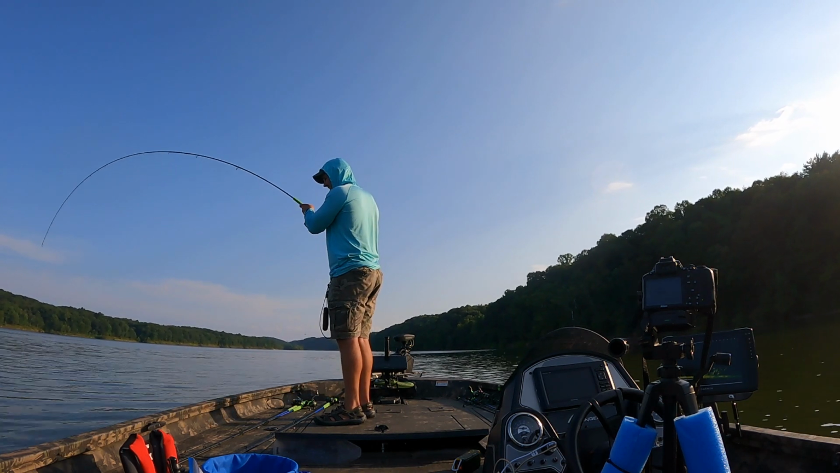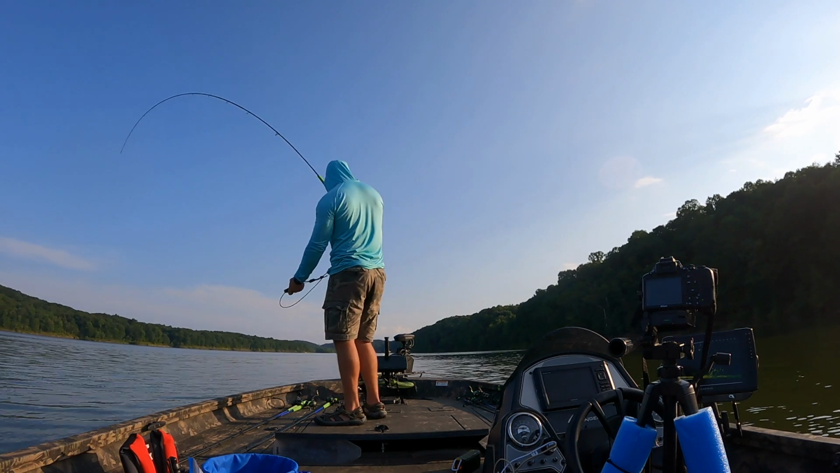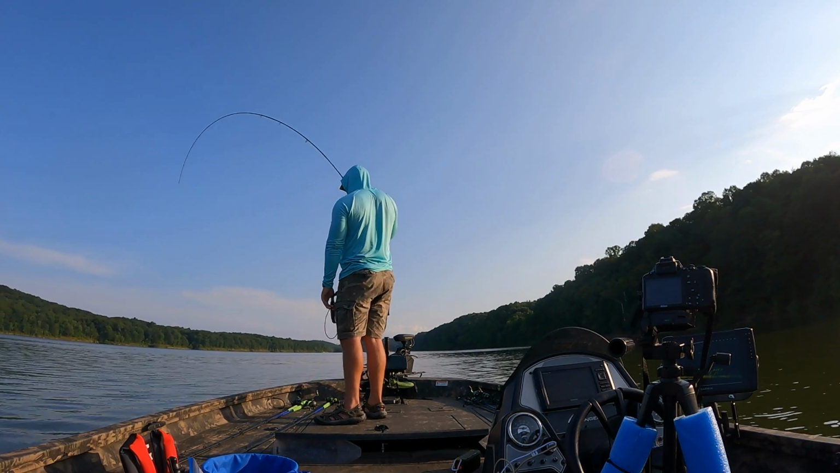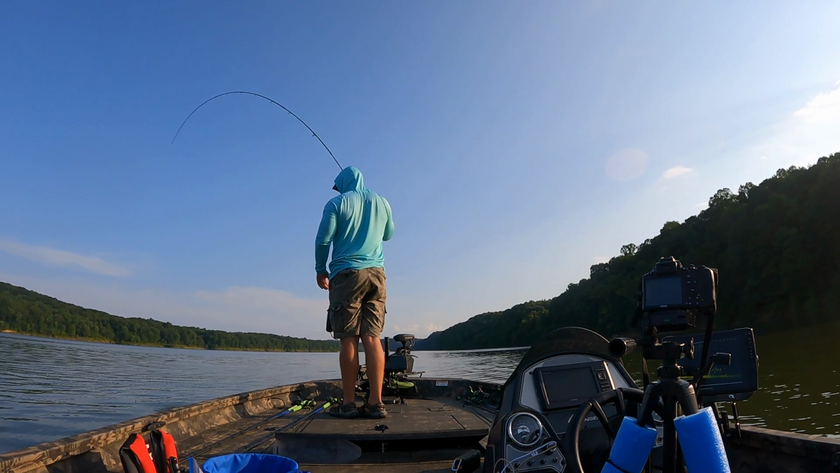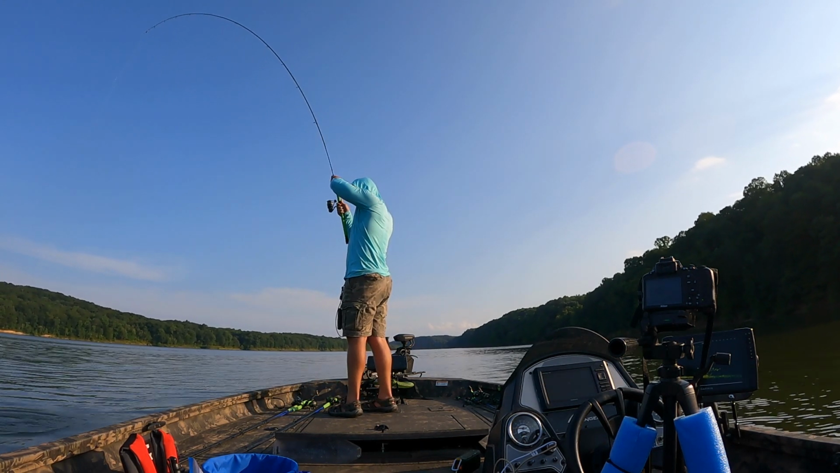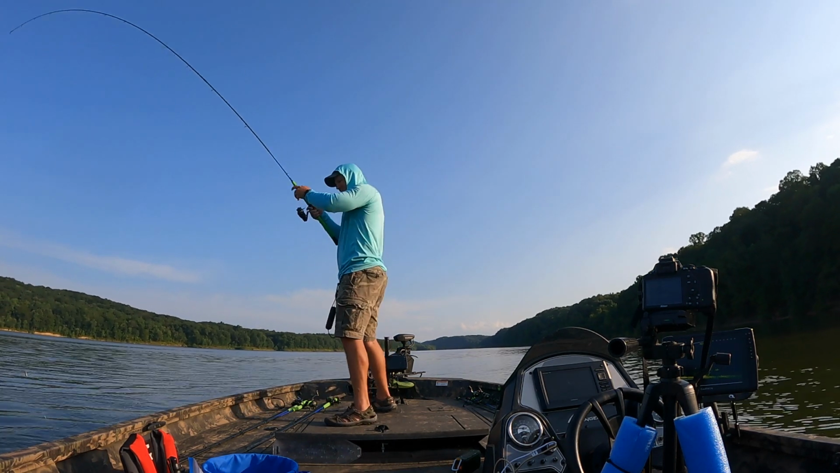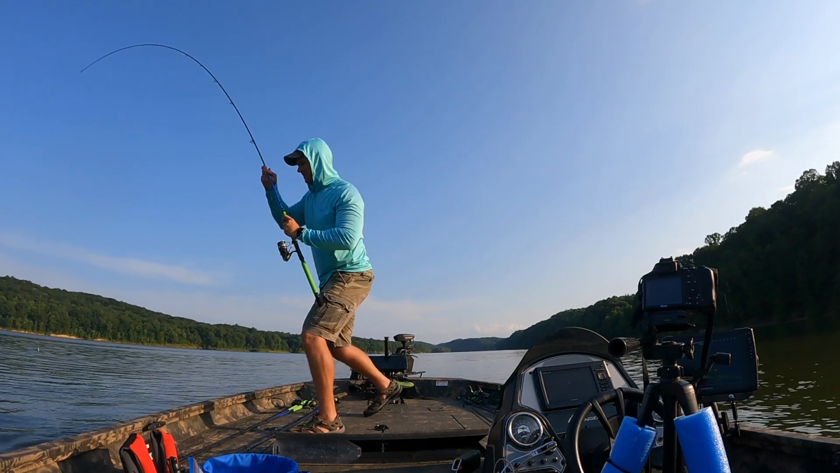But I'm using a 10-foot Lew's Speed Stick there, and it's handling it just fine. I didn't stick this, and for those of you that didn't pick up on the kitty, kitty, kitty, it's going to be a catfish. I'm not sure how big, I didn't weigh it. It's a decent sized little catfish.